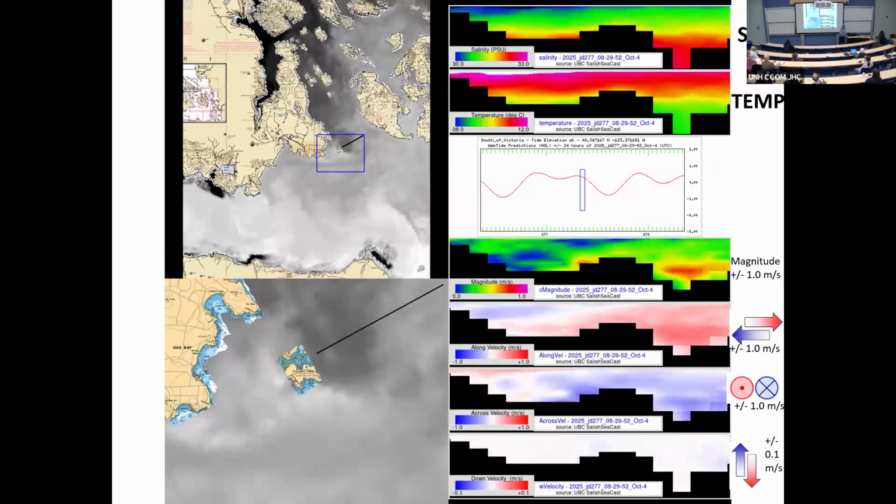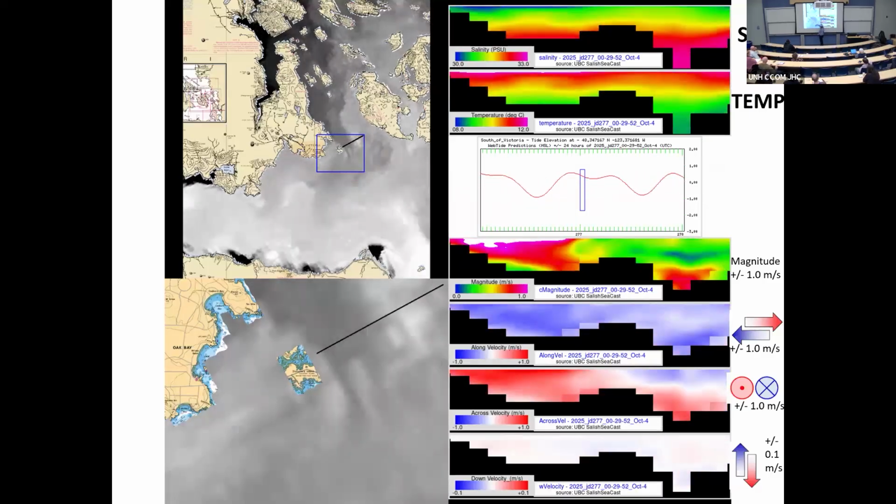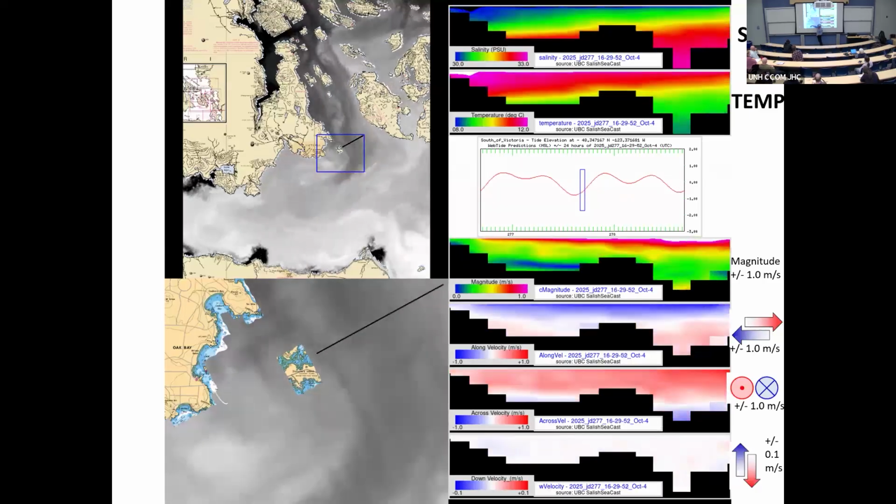So what I've done is I've put it all together. That's the regional model there. This is the local model, and you'll see the little... That's us.